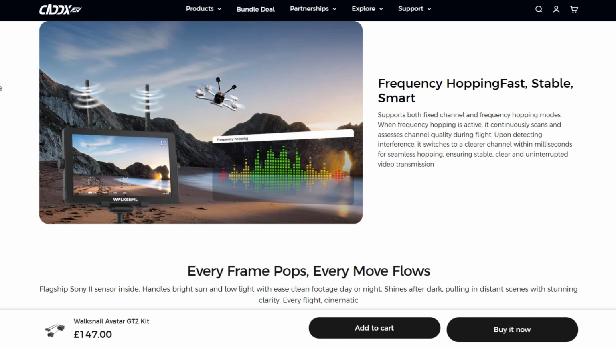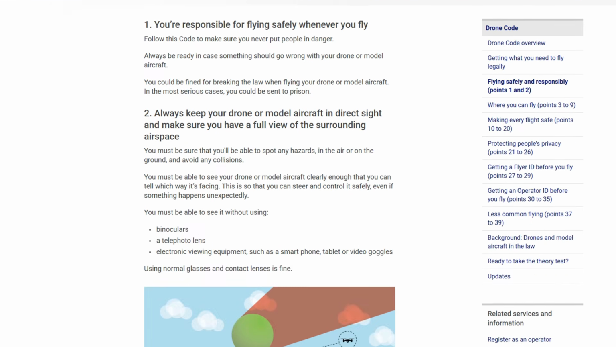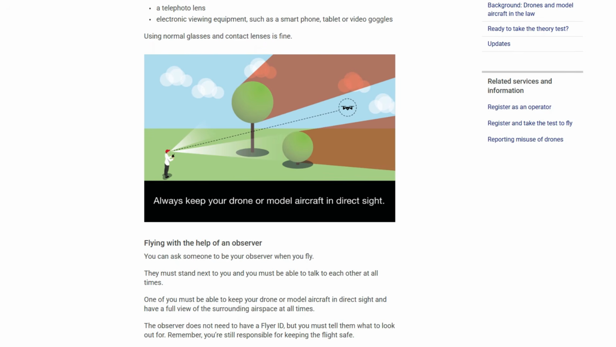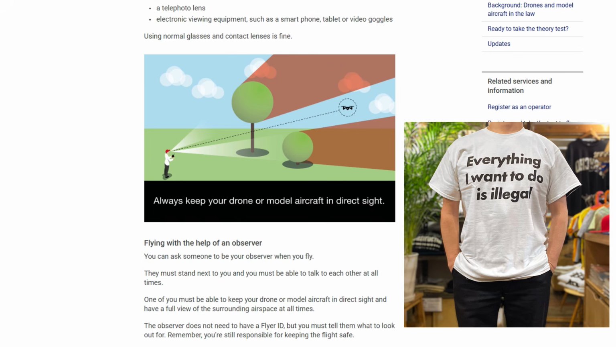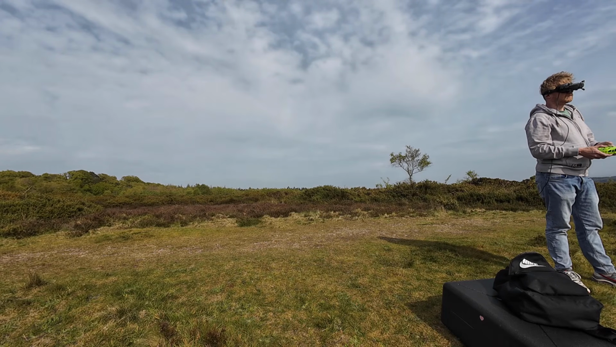very, very long range. Now, I can't really fly long range because it's very, very illegal where I live. However, that doesn't stop me from testing the kit, and that is very much what I've been doing the last couple of days. There are still ways to test a system like this without flying very long range. So in this video, I'm just going to show you very quickly the results of my tests.